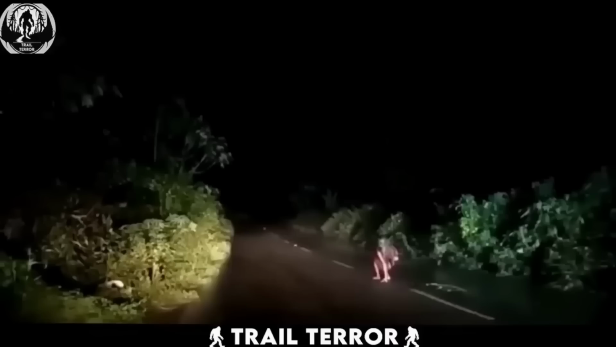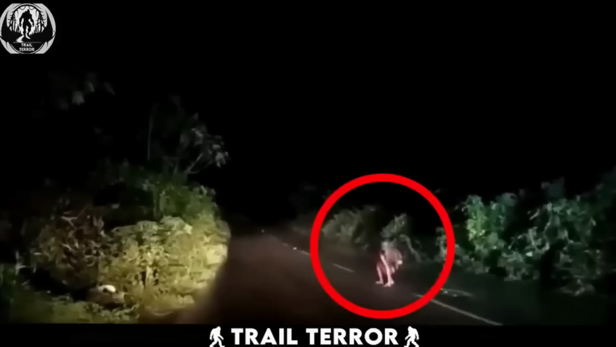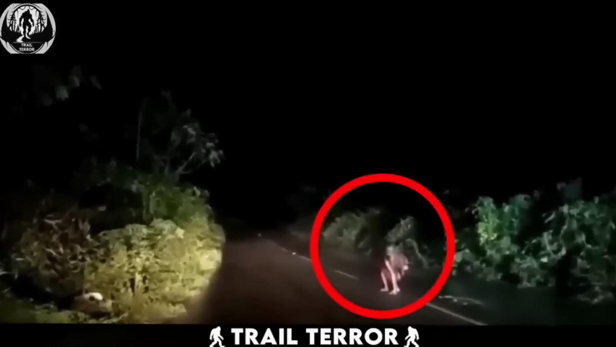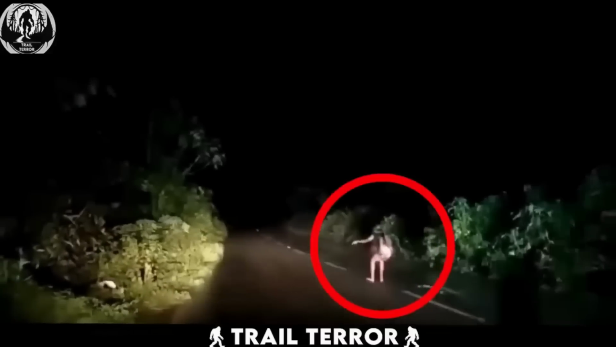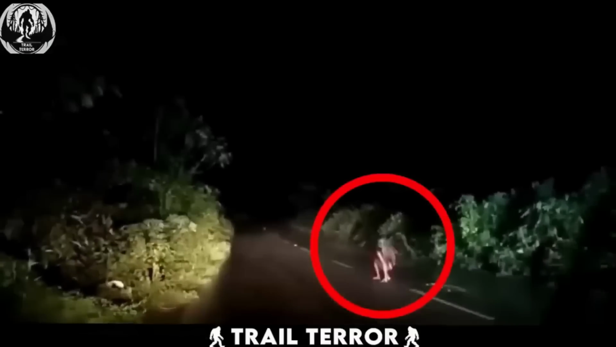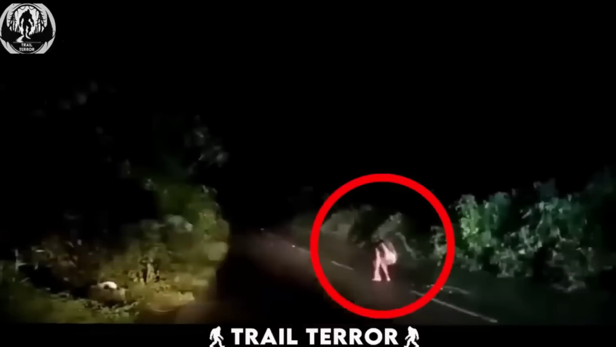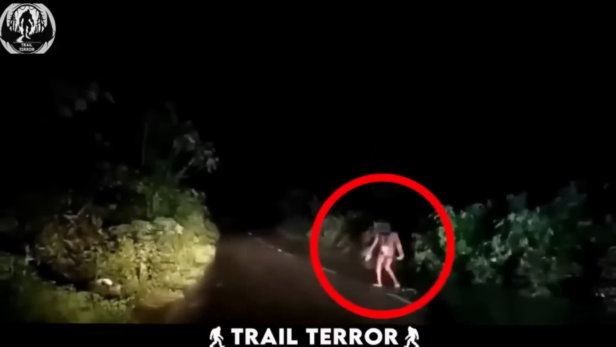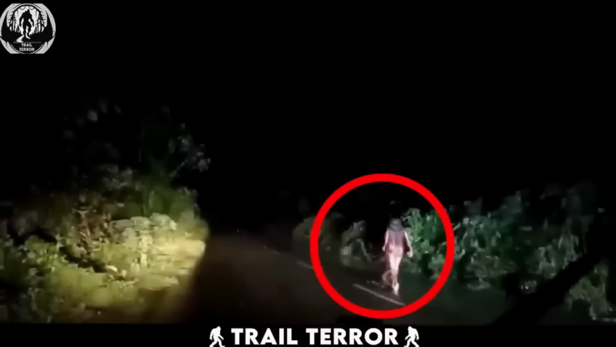This video takes us on a spine-chilling journey deep into the roads of the Indonesian forest region. Captured by a car's dash cam during the eerie silence of the night, the footage reveals a disturbing encounter on a desolate forest road. In the video, a car comes face to face with a figure sitting ominously in the middle of the road. With long hair obscuring its features, the figure appears to be a woman.